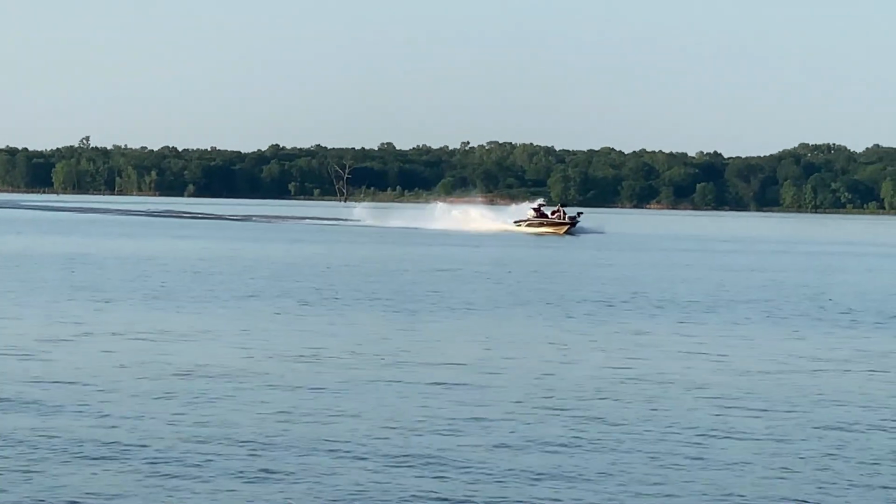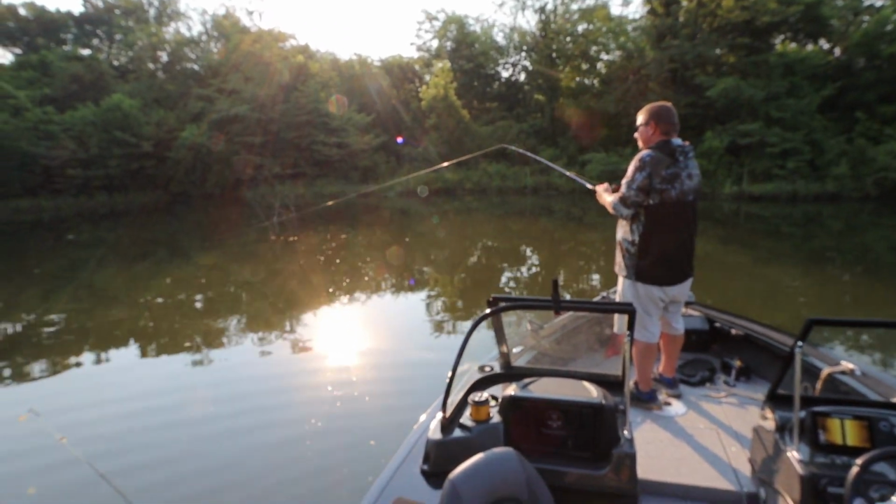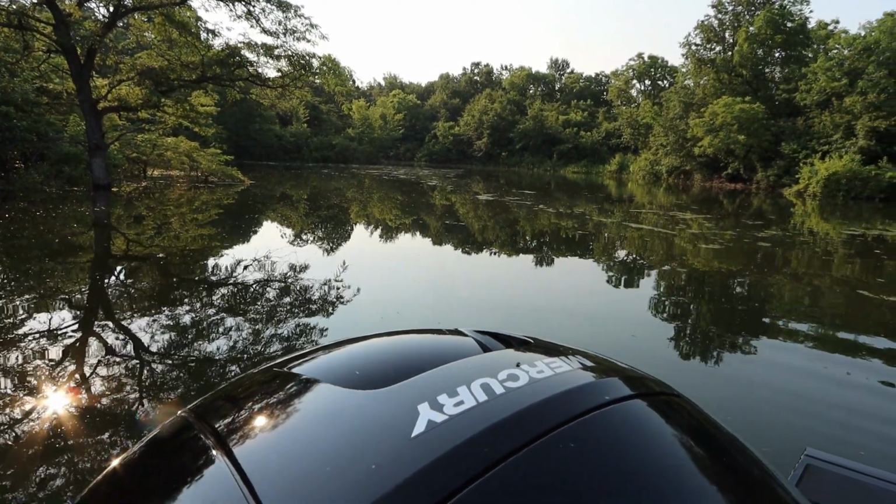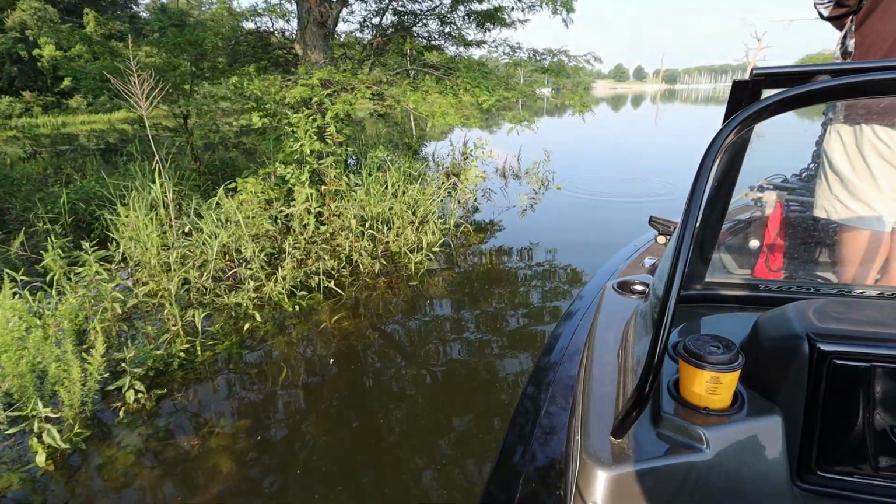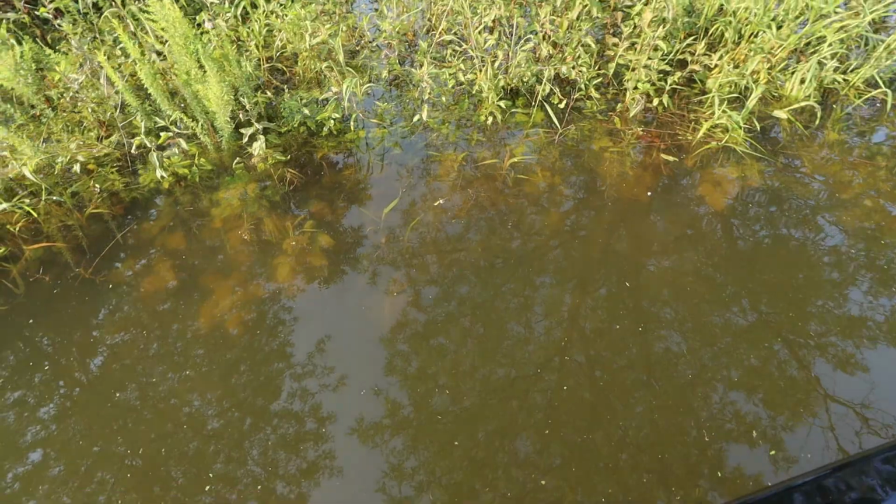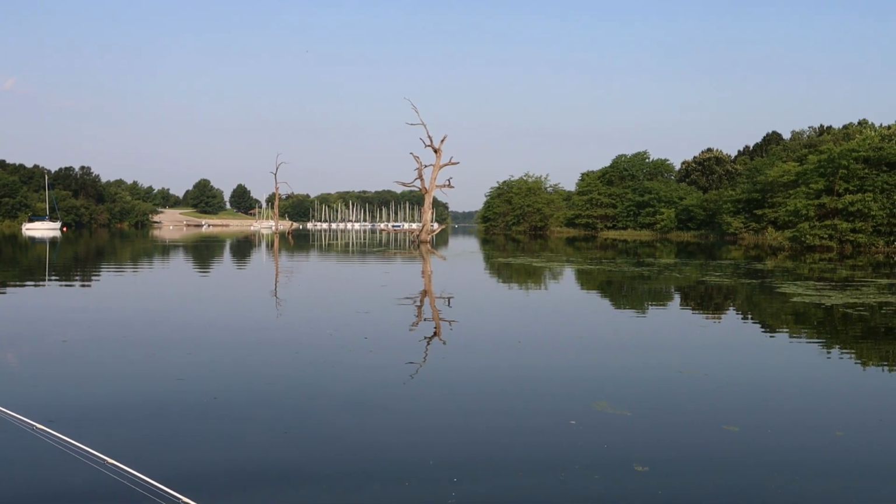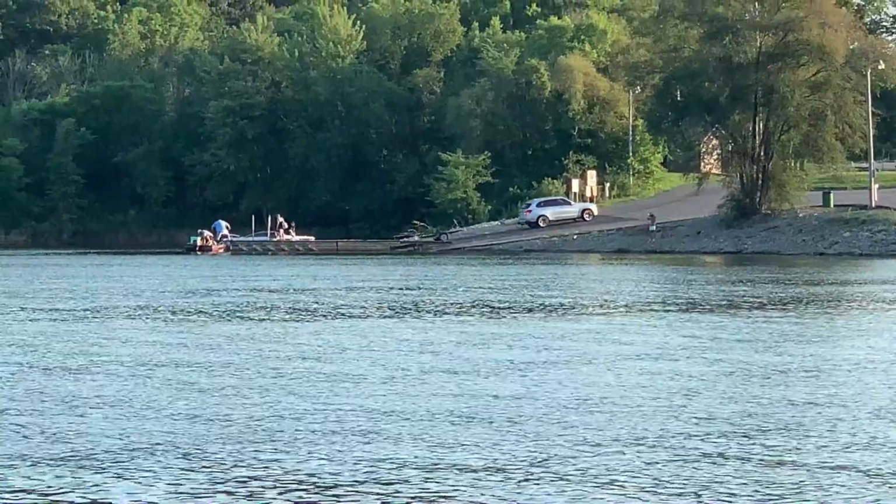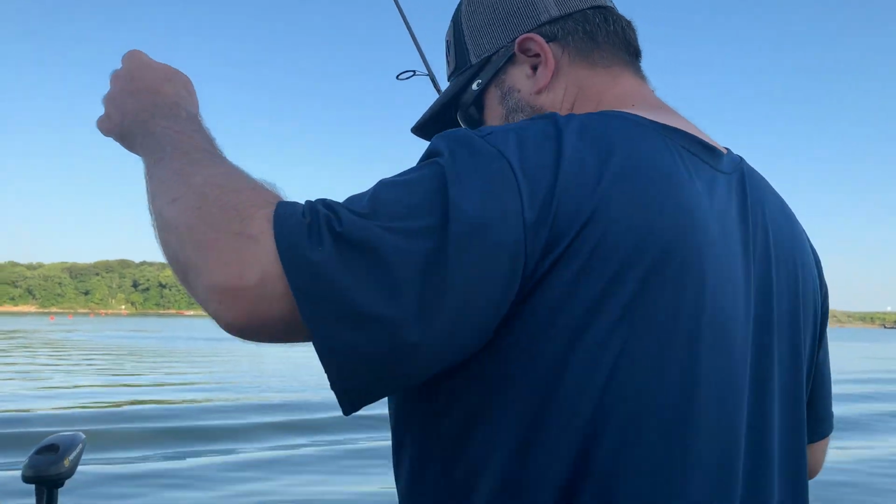That is so fun to watch on the Livescope. So we're gonna have Randy throw on a crappie bite real quick and see if he can't snag one of these crappie out in this pile that he found.